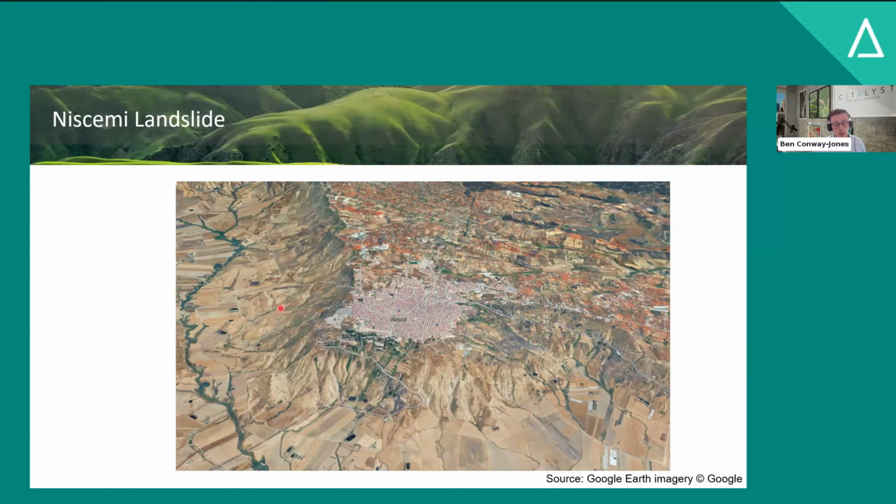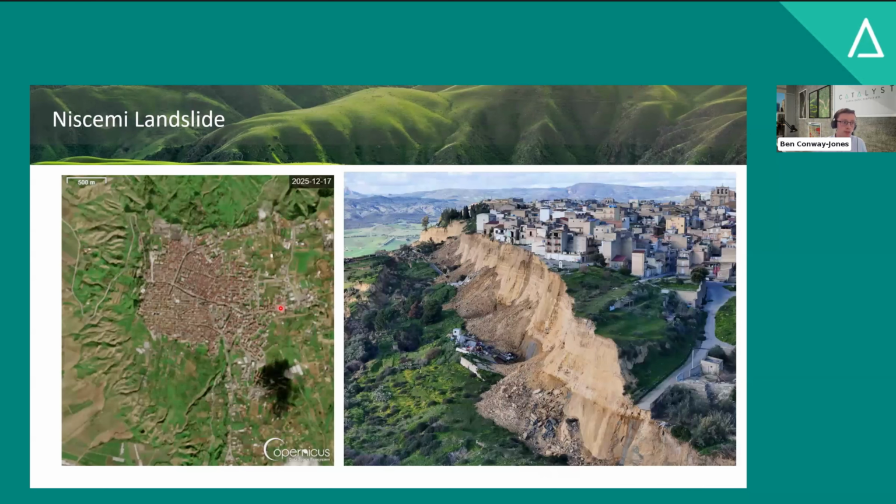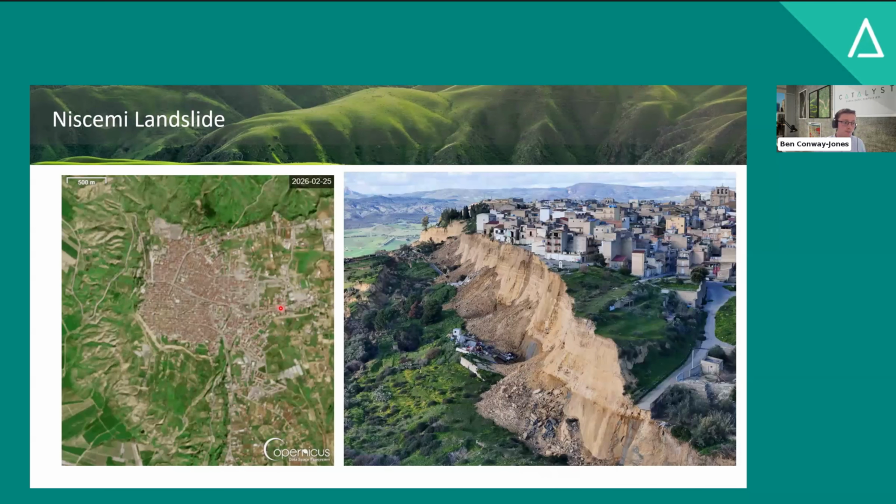Unfortunately, that same geology also makes the area very prone to landslides, because when you have extreme rainfall, that water percolates down into the sandstones, but it can't penetrate any further because of that impermeable clay layer. And so the water tends to sit in the sandstones, weaken the strength of the rock, and eventually you get failure and landslides. And that's unfortunately what happened in January of 2026.